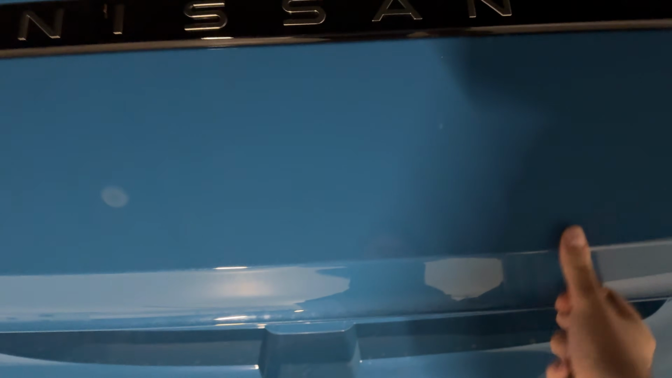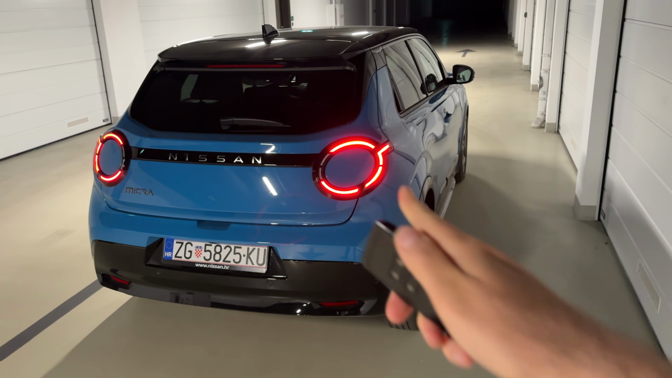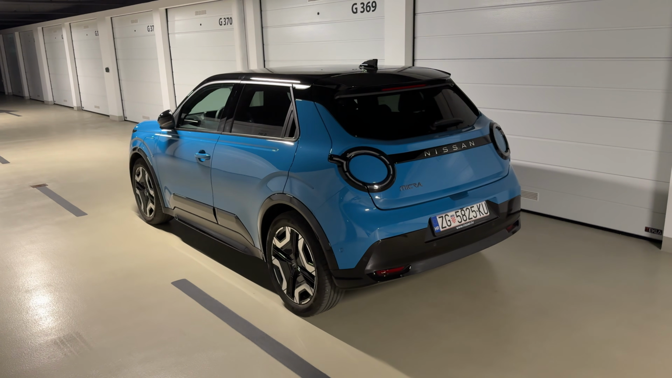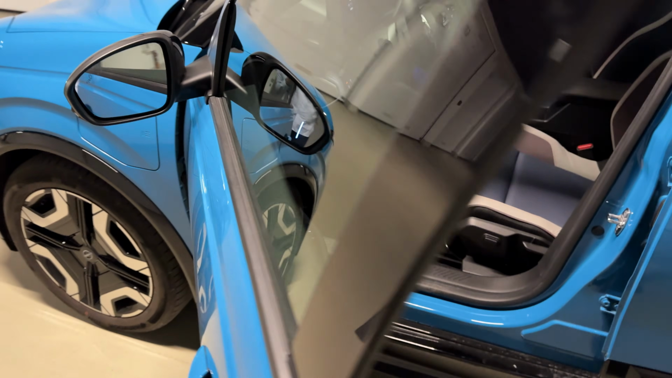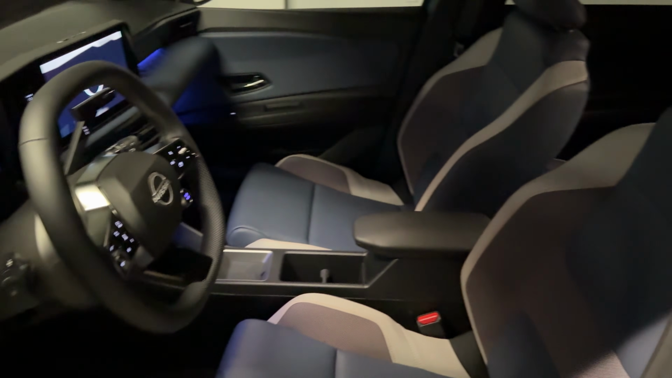Now I will close the car. You see the indicators, very cool. And actually if you go away it will lock, and then when I approach it with the key in my hand it unlocks. And this is how it looks, the dual screen layout and the lovely seats.